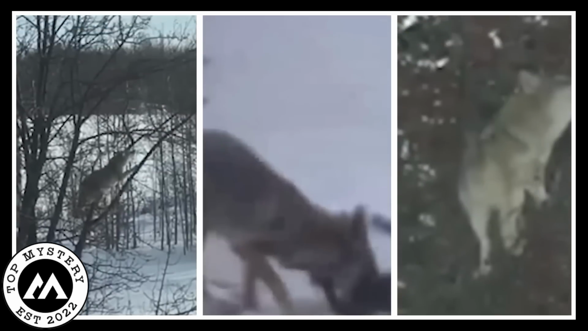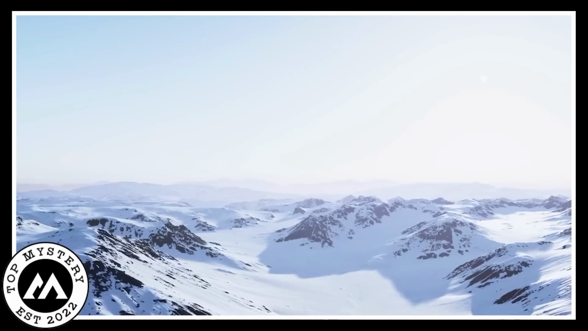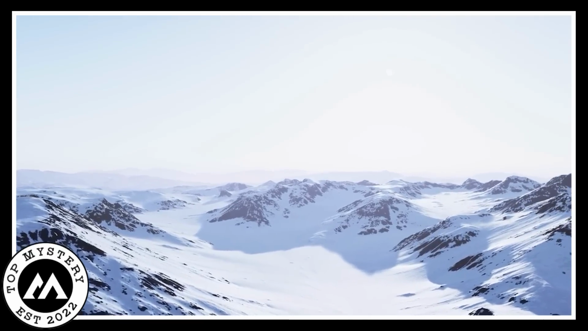It was a very infrequent scene that happened here in this clip. The image of this enigmatic coyote has sparked a lot of interest and wonder. People are eager to understand this mysterious behavior, hoping it might reveal something new and fascinating about these creatures we thought we knew so well. The snow-covered mountains seem to hold more secrets than we ever imagined.